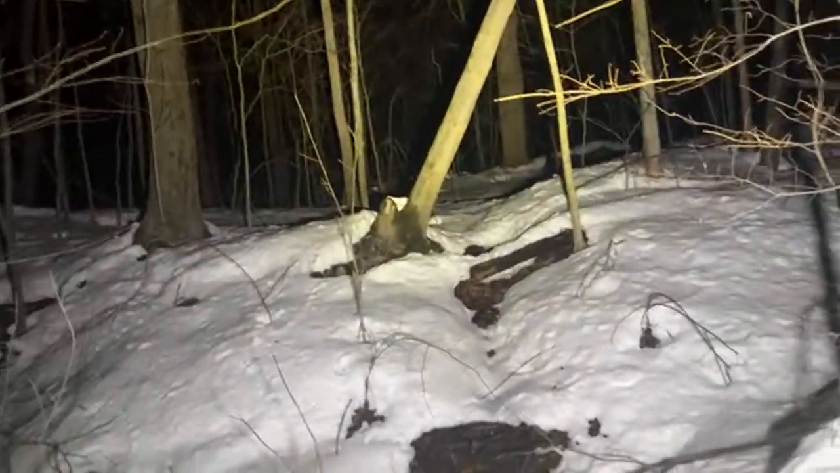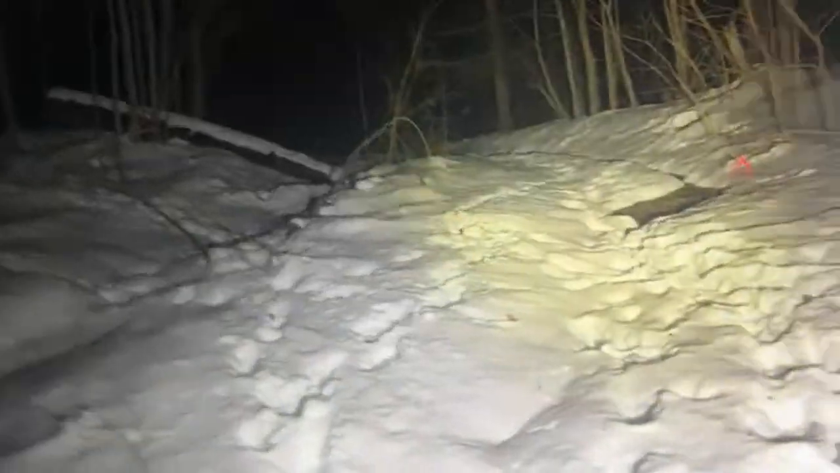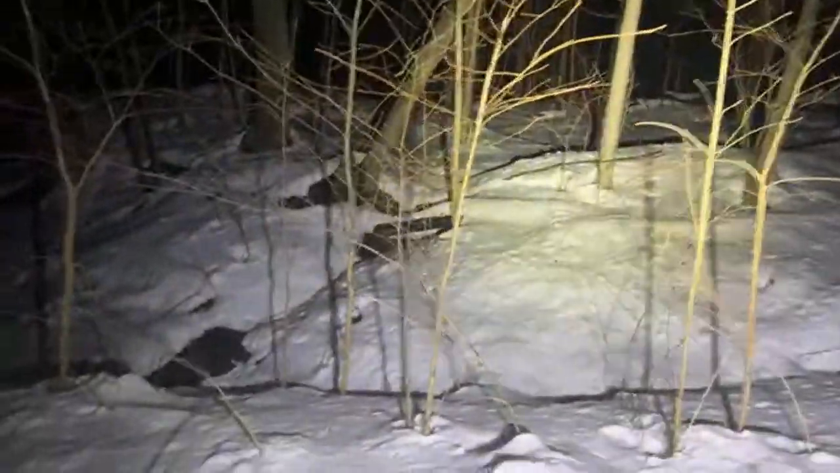Hey, well, there's a deer feces. You can see the tracks in there. Whoa! All right, I just sunk down up to my knee. See more deer feces. I try to keep it PG, but if nothing else, we found deer shit tonight. Thank you, guys.